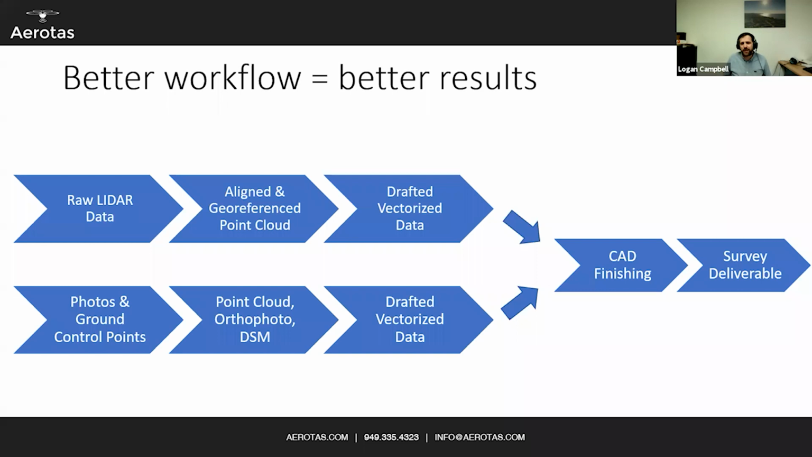And it's a theme that I'll be hitting on a lot, which is that during those data processing steps in the middle, you typically want to process your photogrammetry data and your LiDAR data in parallel. You start with your raw LiDAR data, get your georeferenced point cloud, and draft some vectorized data from that. And then in parallel, you work with photogrammetry, where you get your photos and ground control points, run them through photogrammetry, get your point cloud, orthophoto, and DSM, draft your vectorized data in that, and then you combine both of them in CAD finishing. Because LiDAR and photogrammetry both have their place, but neither one is uniformly superior.